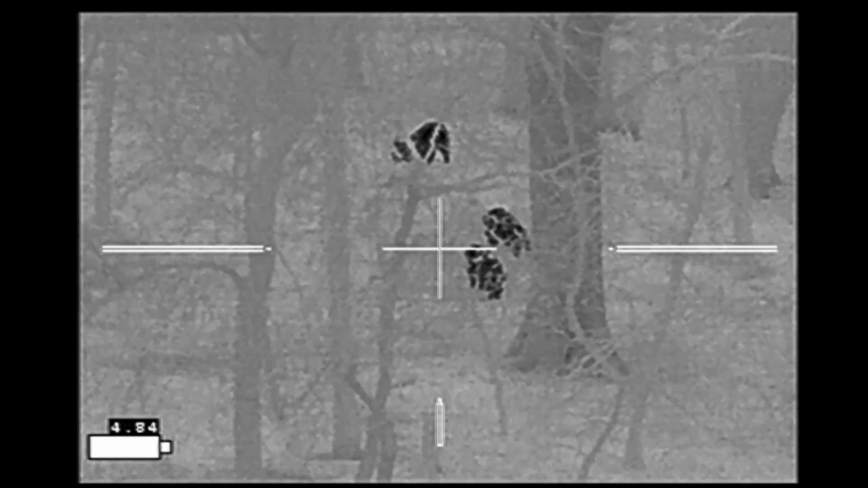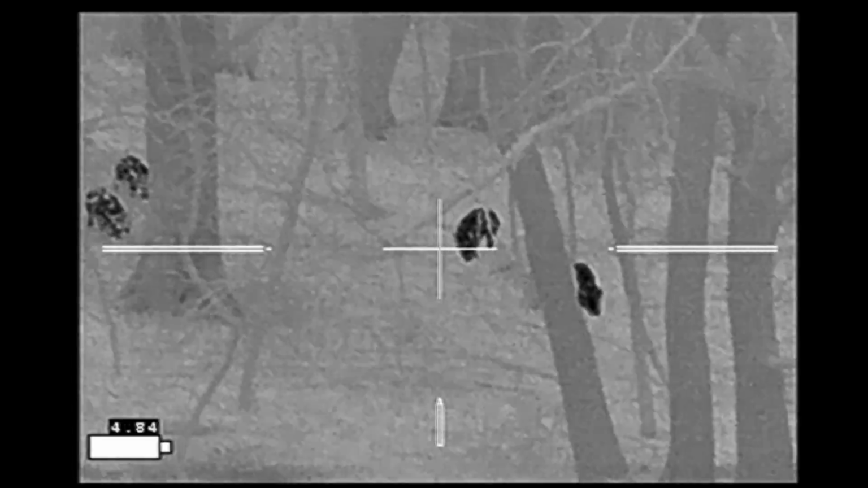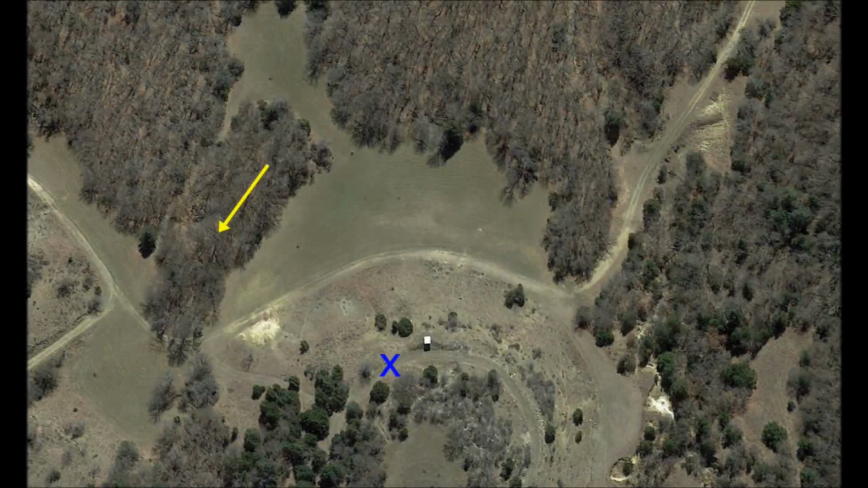There continues to be too many limbs in the way for me to get a clean shot, and as I watch the pigs I notice they're starting to move out of the area that I can see, and so I'm going to have to go ahead and take a shot.